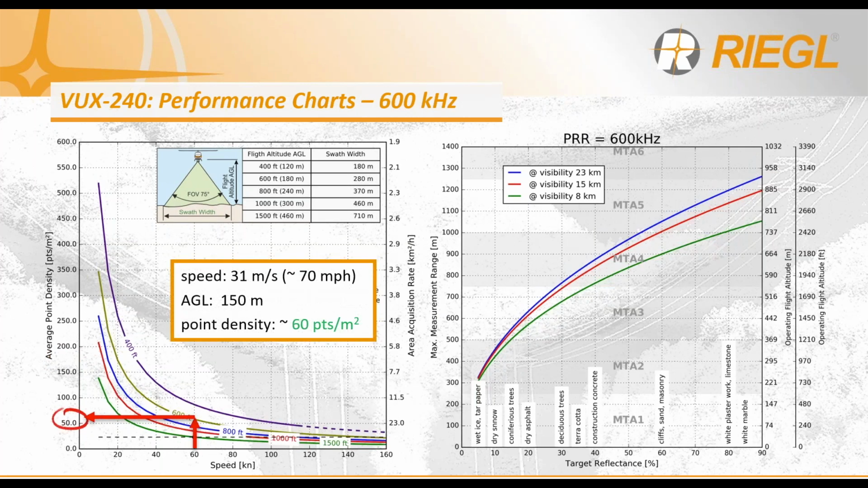Alternately, if we use the same flight condition example as Stephen presented with the VUX-1 LR at 600 kilohertz, again flying at 60 knots, operating the aircraft at 150 meters above ground, this yields an average of 60 points per square meter. In comparison with the VUX-1 LR, that same example offered 21 points per square meter. This is showing that in this example for the VUX-240, it's 3 times the point density just from the same flight operations.